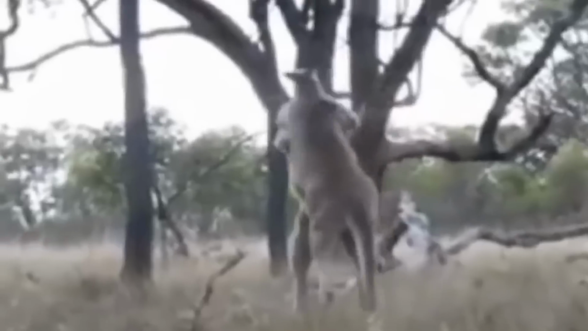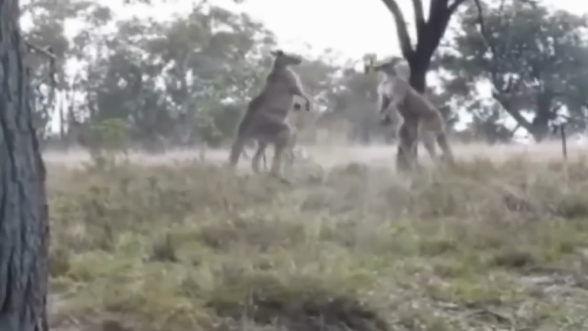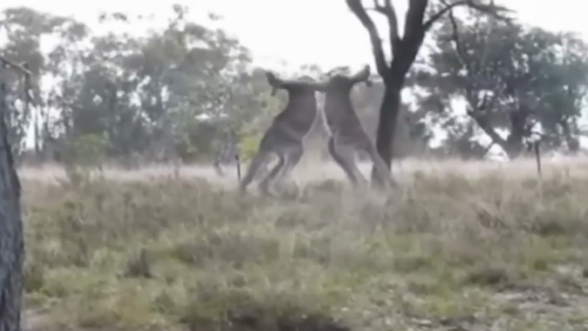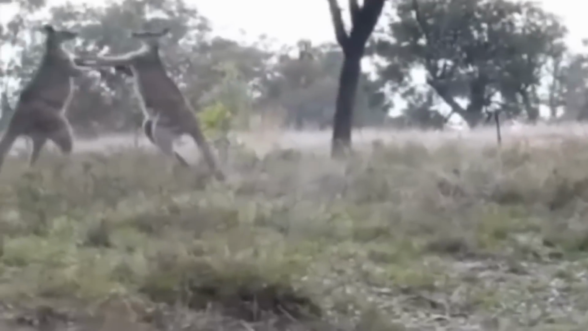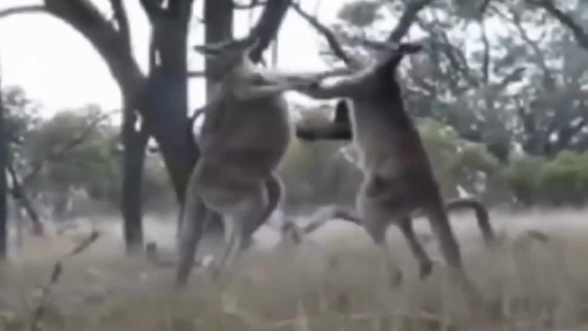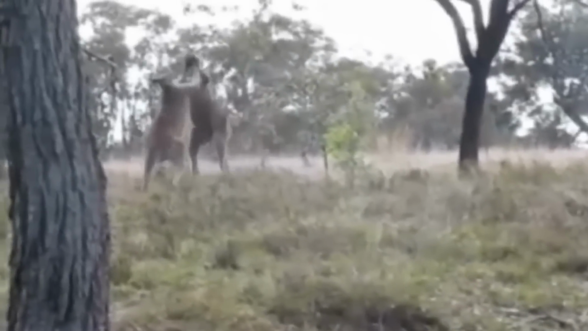These gray kangaroos got into boxing and kept punching and kicking each other. Of course, they couldn't state the actual reason behind the fight, but this kicking each other's stomachs and pouncing upon one another lasted for more than 20 minutes and ended without any result, which is very unfortunate.